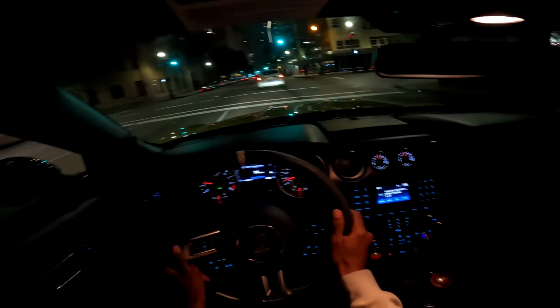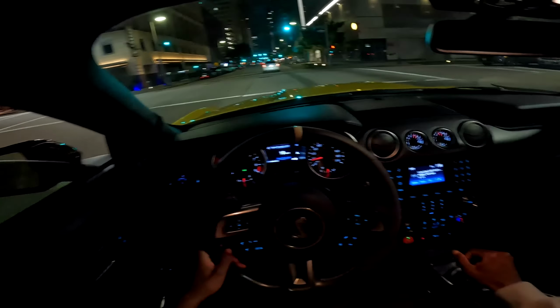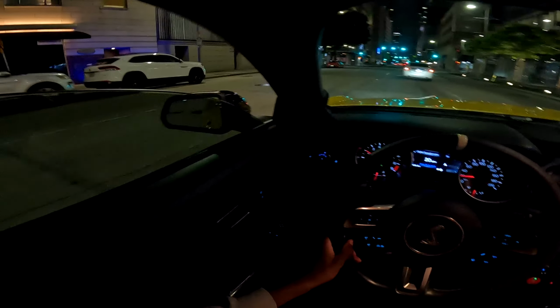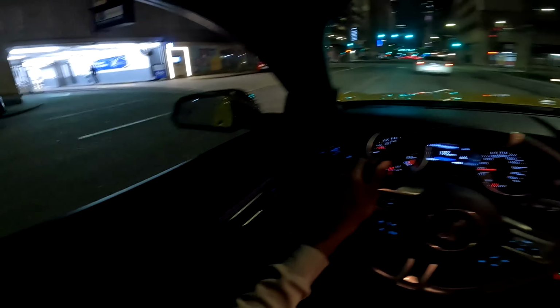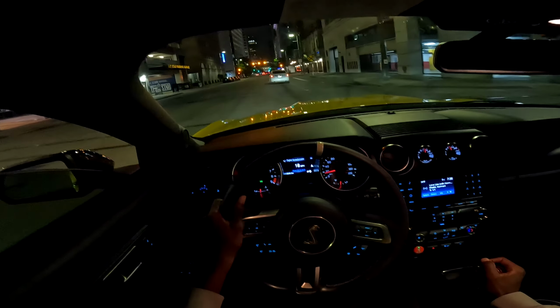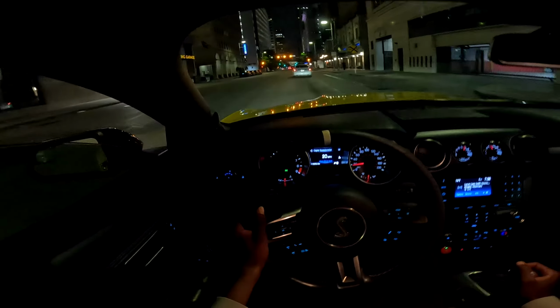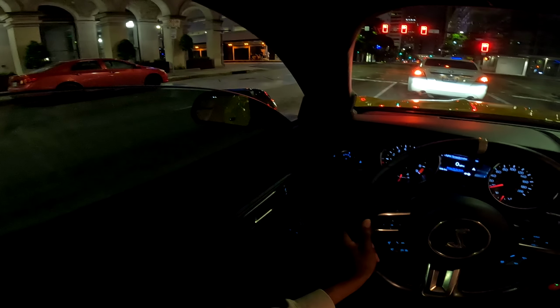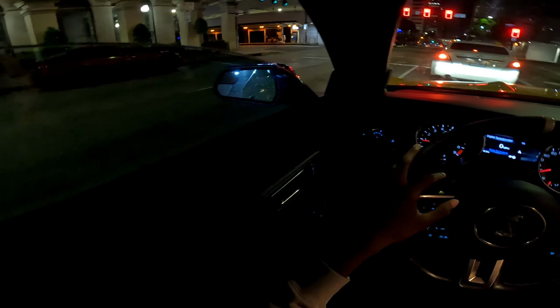People are getting crazy out here. Man, we for real hitting every single light, as far as green. Probably finna make a left up there, I think.